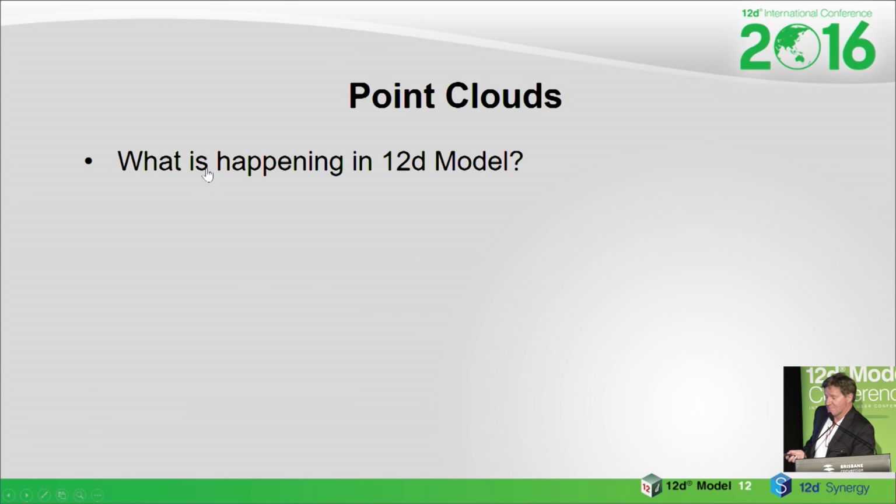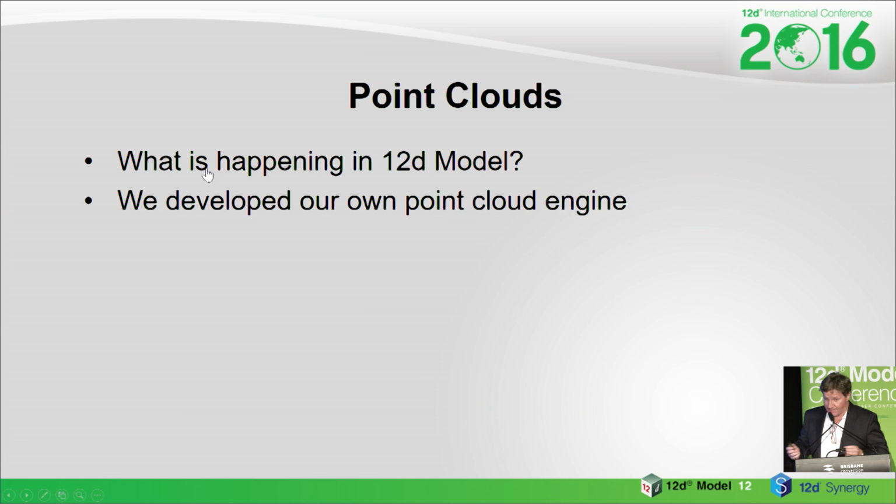So the question at hand for all of us here today is, well, what's happening in 12D model? Well, we developed our own point cloud engine. We looked at third-party engines. We even tried a few of them, and once they were less than impressed, we realised we were going to have very special requirements for what we needed to do with point clouds, which was a very different vision from what these third-party packages were offering.